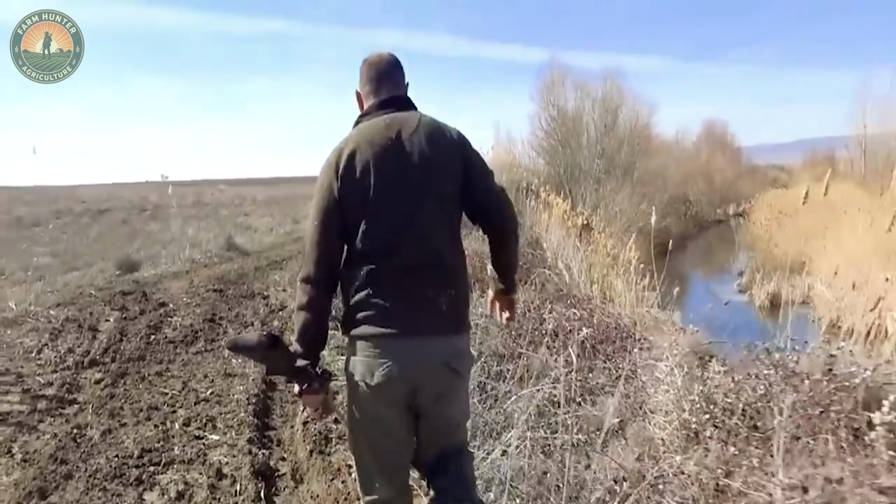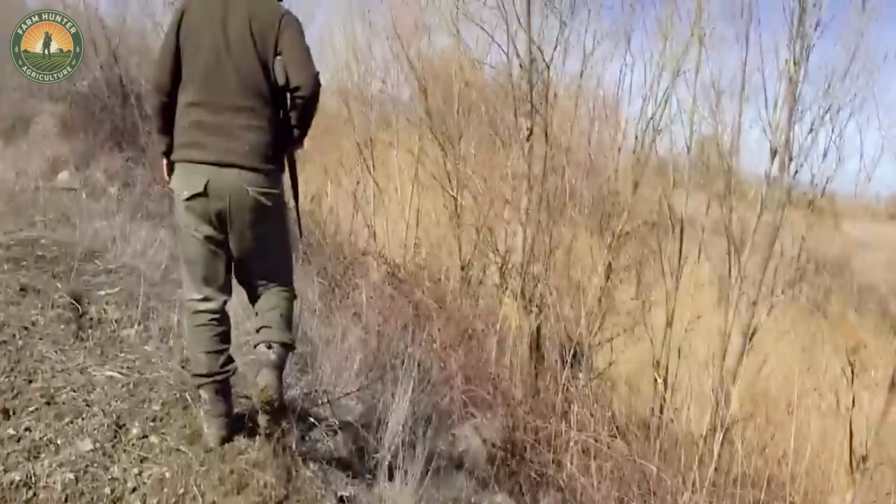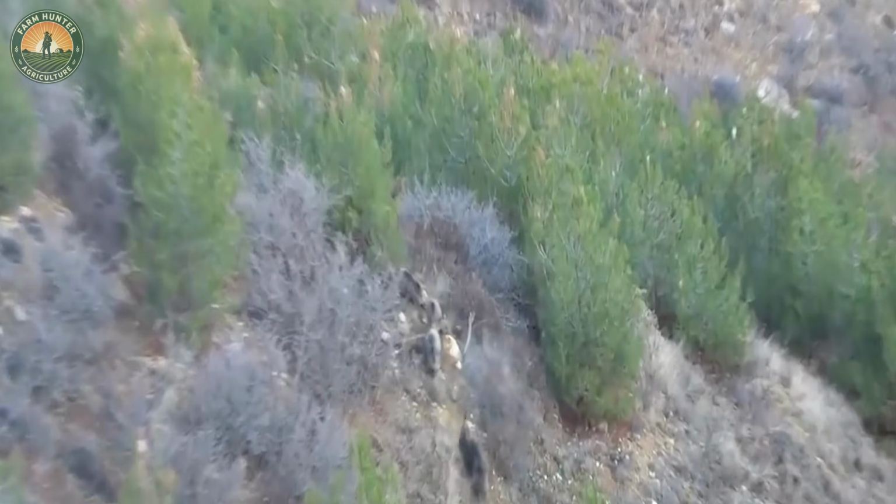Last October, local authorities called on the hunting community for help. I joined nearly 40 expert sharpshooters to form a specialized team, zeroing in on the heart of the wild boar invasion.